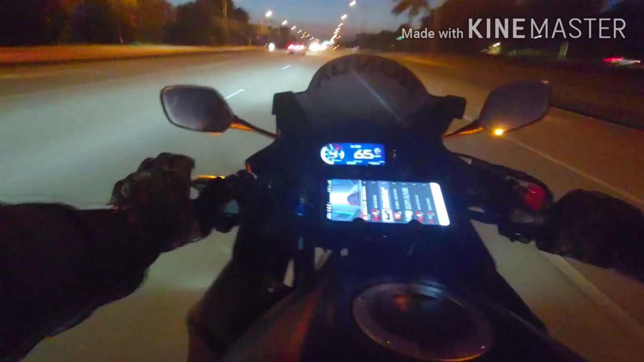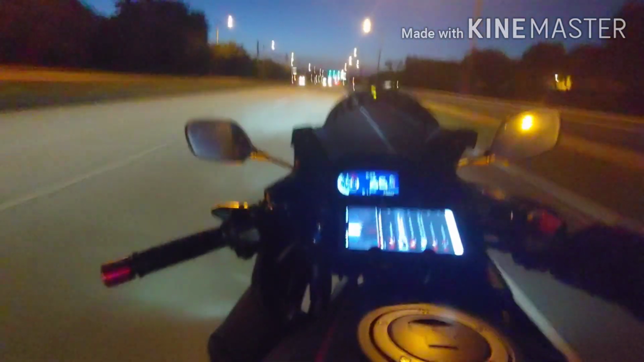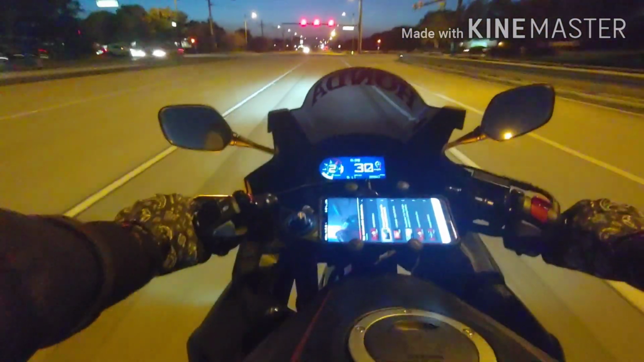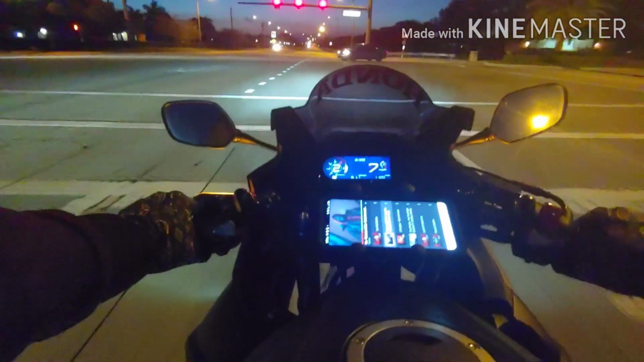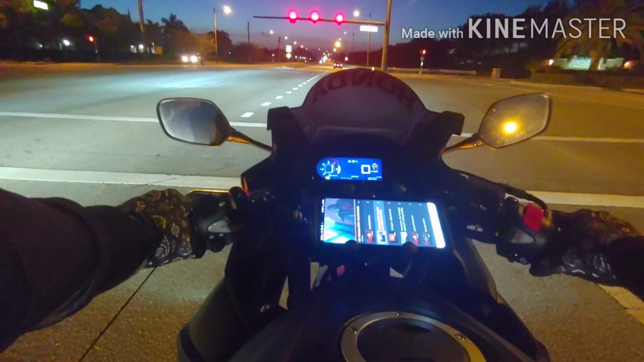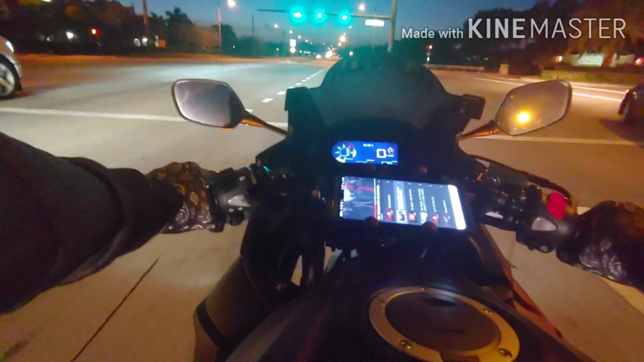But I still love this bike. Definitely. I don't really have much else I'm gonna do to this bike except for the mirrors and taking these big old yellow LED lights off, and I'm gonna just have them integrated into my mirrors.